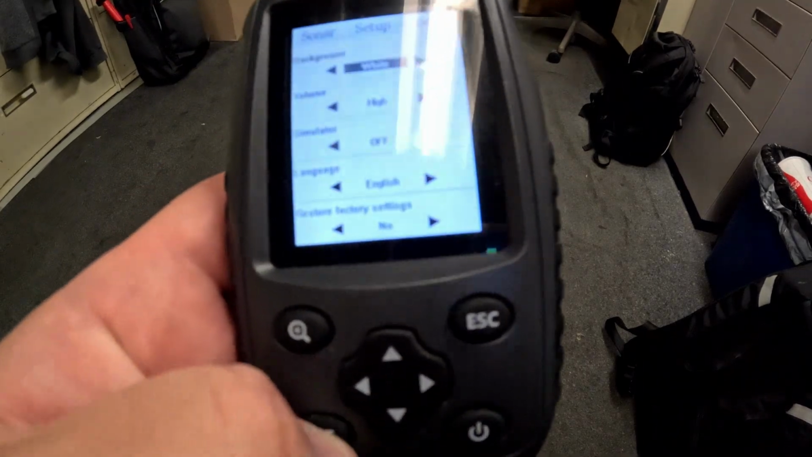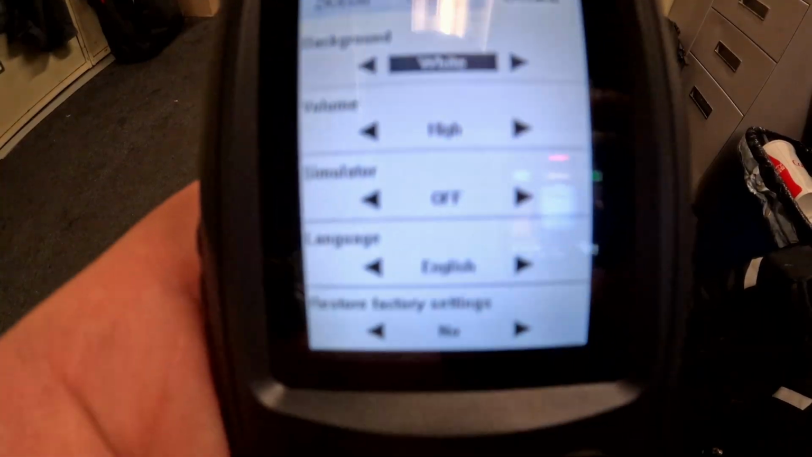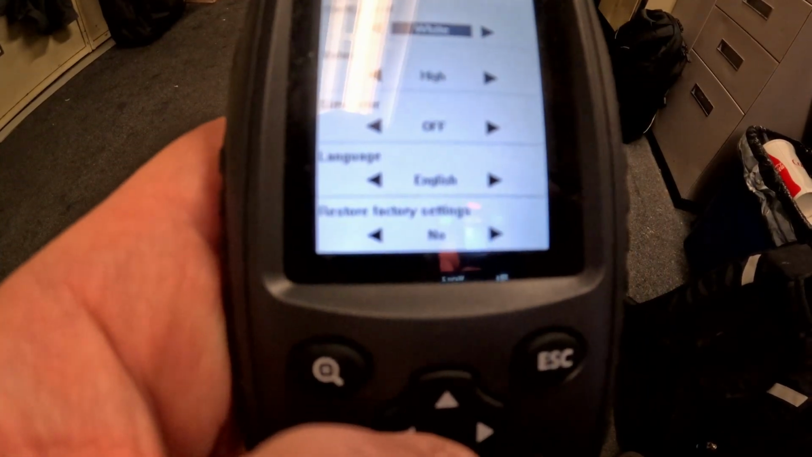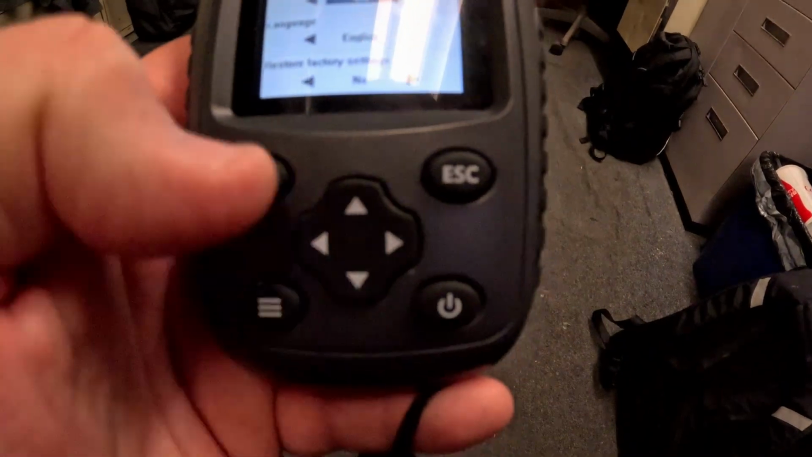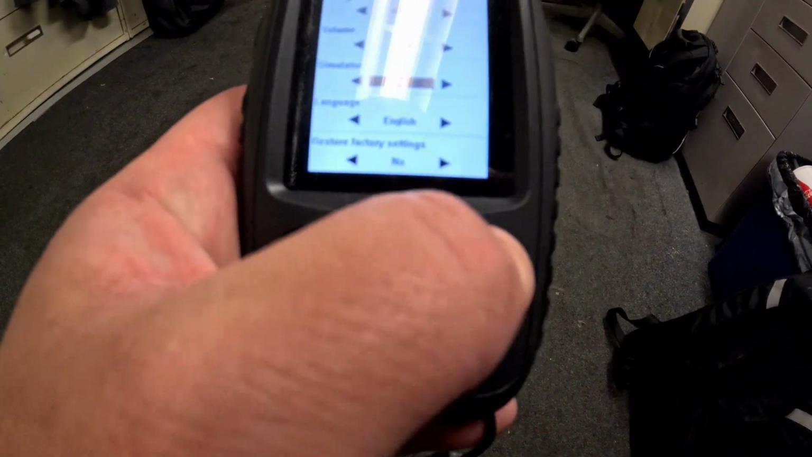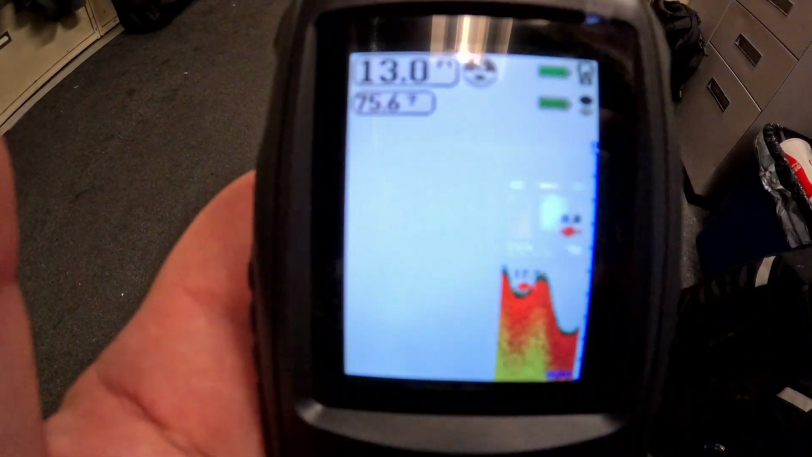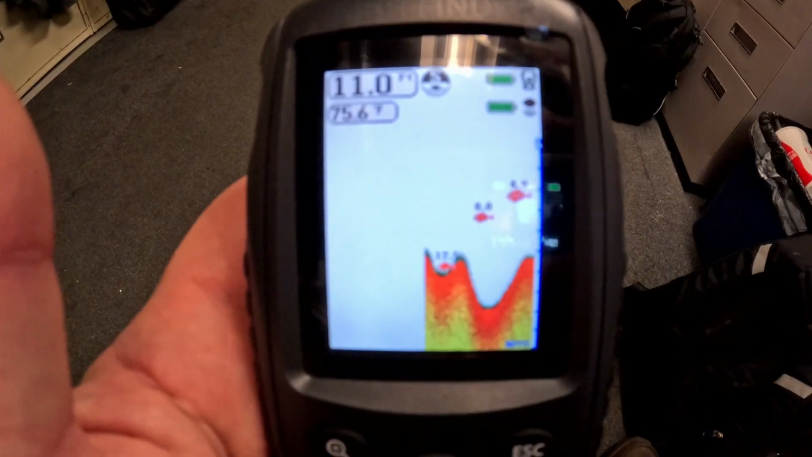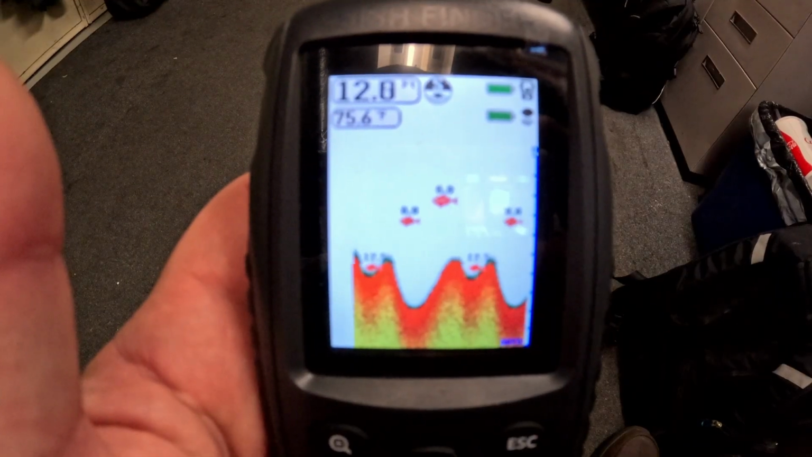Okay. Background light, I got it on white at the moment. Volume's on high. Now I'm going to turn the simulator on so you can see how that works. Okay. Simulator's on, English is language. So here's just a quick look on how this works. What it looks like.